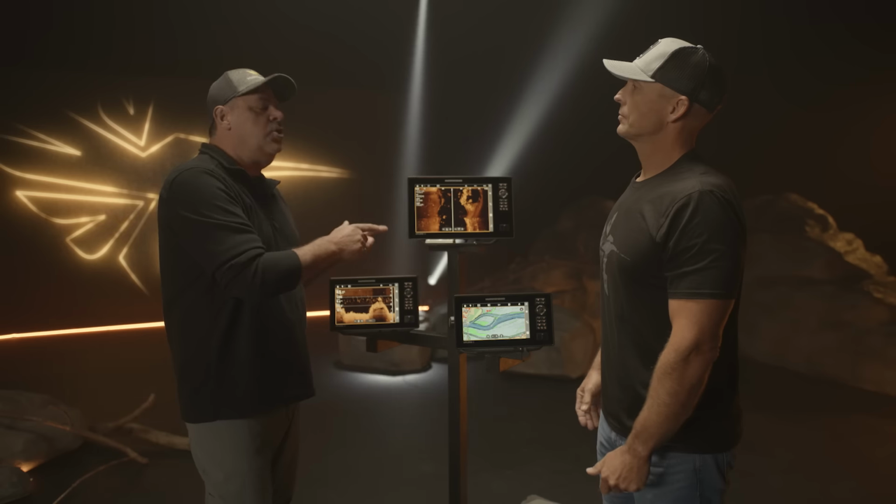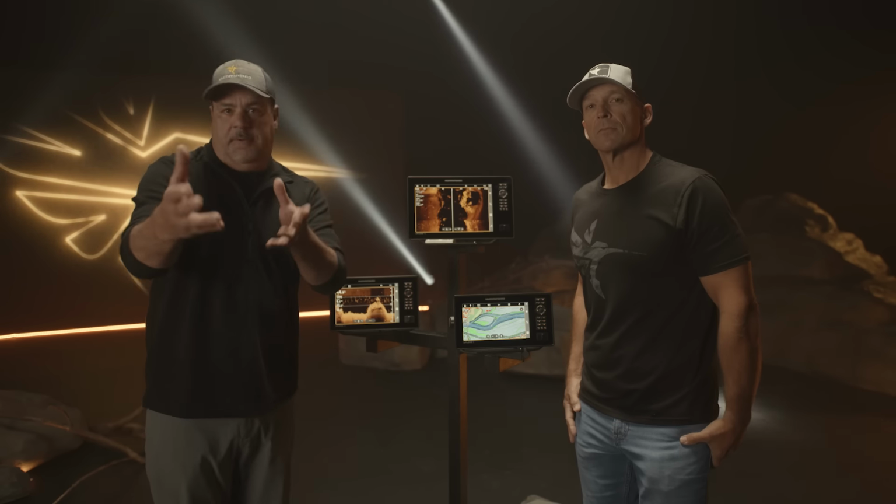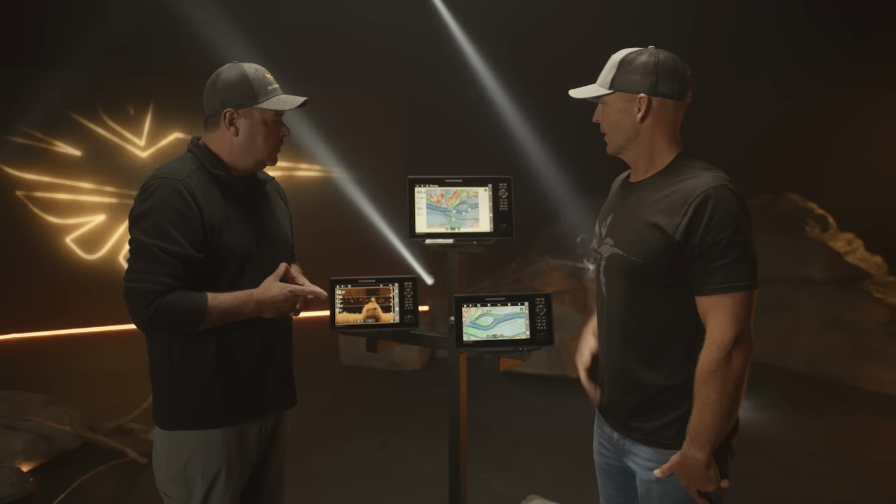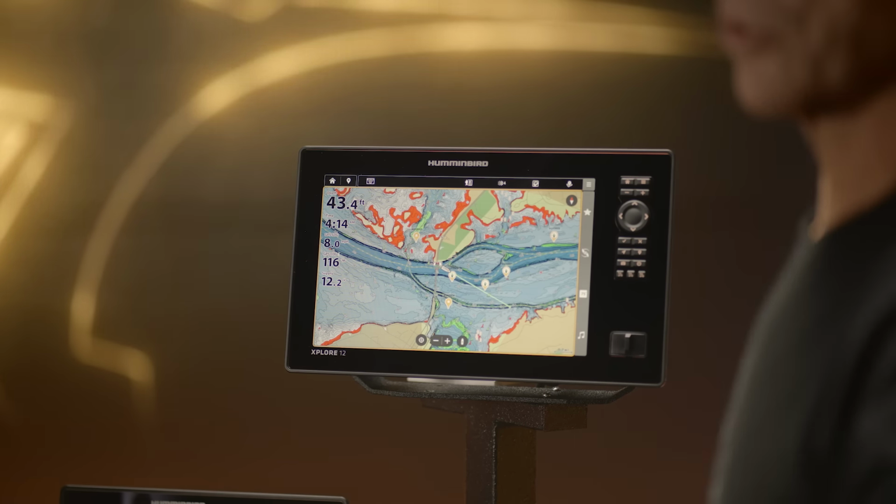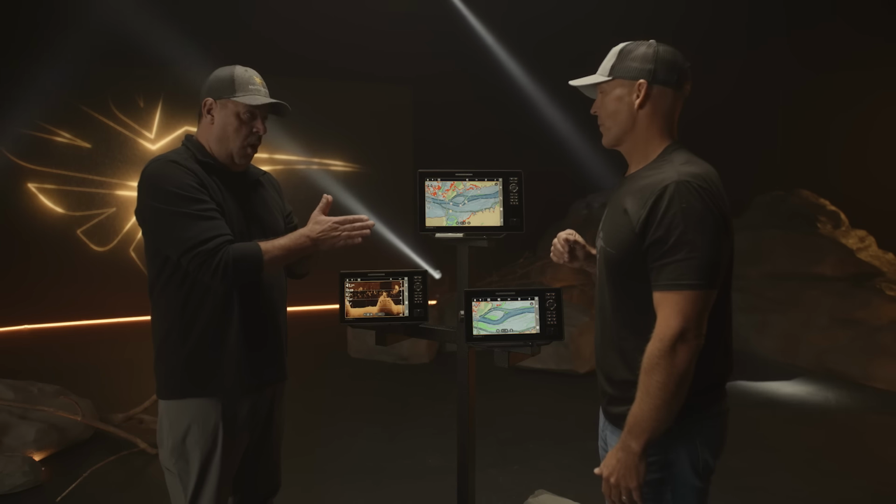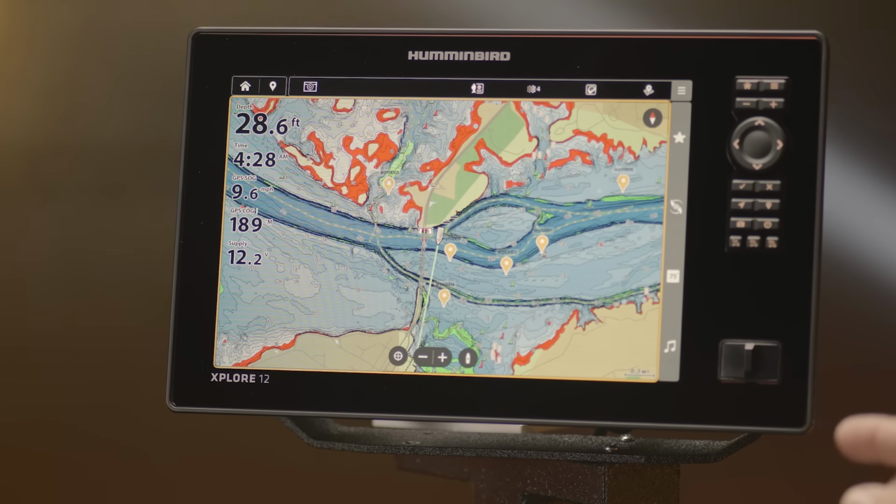Now, one thing I want to jump to right now, really looking at the Lake Master mapping is, if I'm like a lot of you, I have chips everywhere for different regions of the country, not the case with the XPLORE unit. Check this out. So I'm glad you brought that up. We're gonna go to mapping. Each XPLORE unit comes with Lake Master and Coast Master. So no matter where you're fishing, you're completely covered. And this is HD, this is 1 foot mapping here. 1 foot contours, it's amazing.